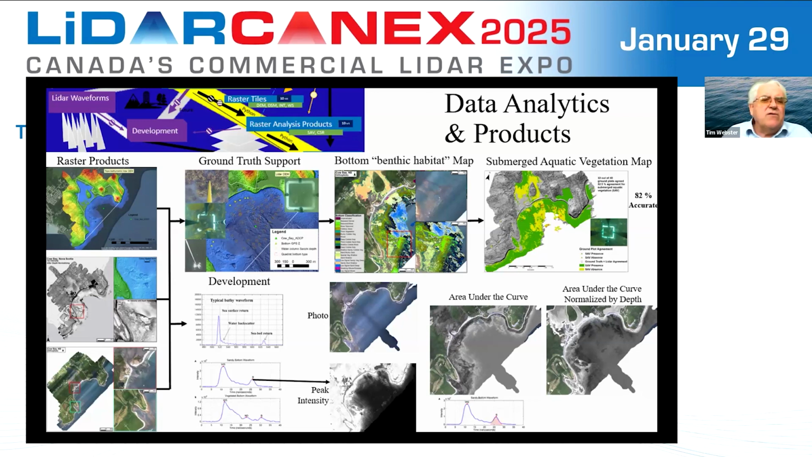We'll often do ground truthing, especially when we're looking at mapping the benthic habitat of the seabed to understand what's there so we can relate it to the intensity and the aerial photo. And we can produce a benthic habitat map. Often people are interested in things like submerged aquatic vegetation. We're typically up around the 80 to 90% accuracy range with doing that.